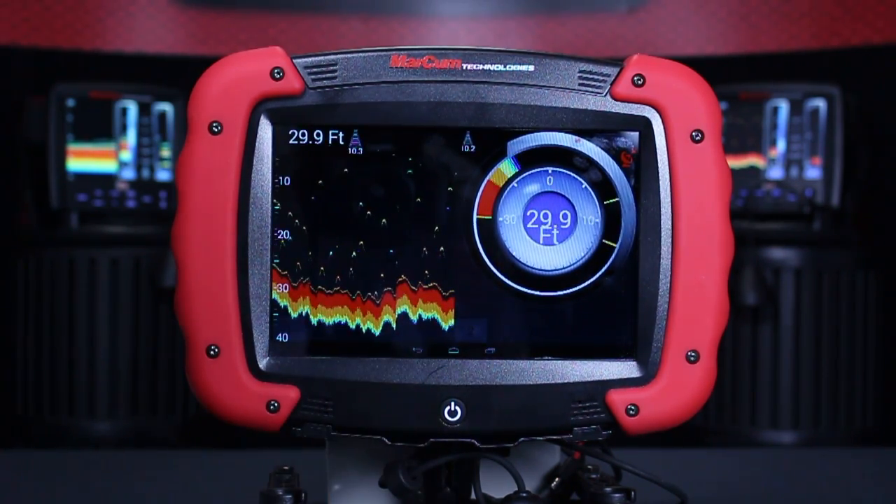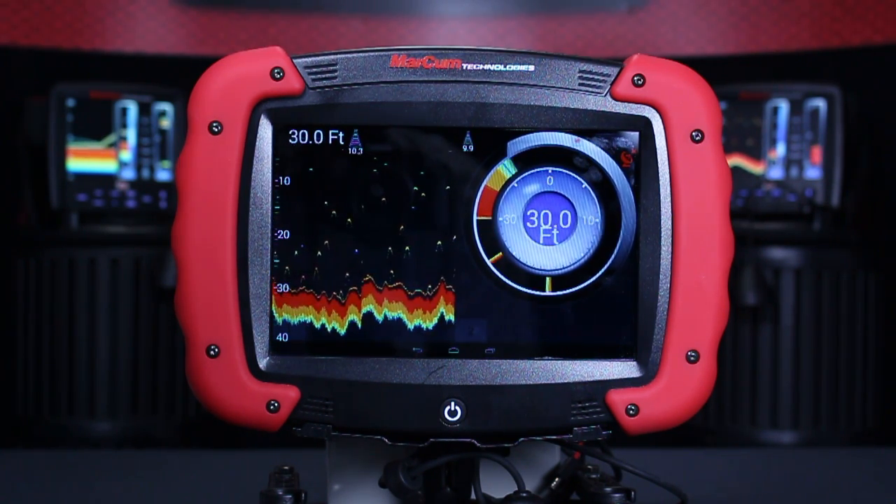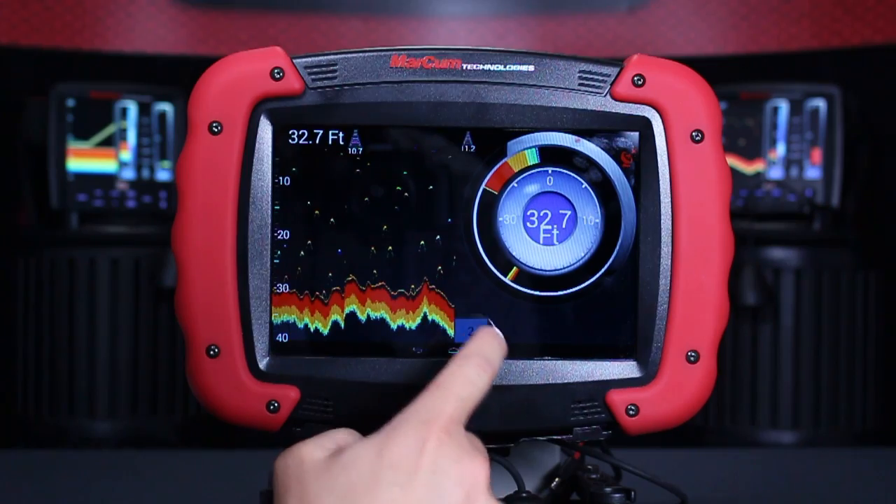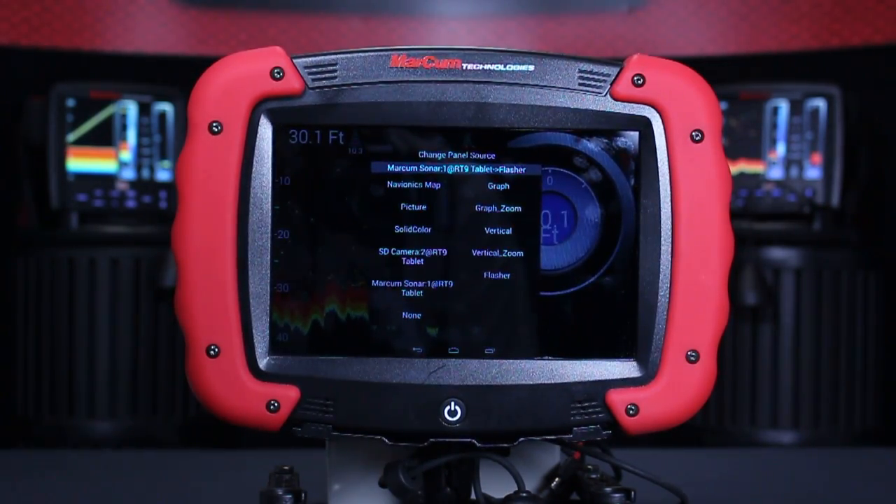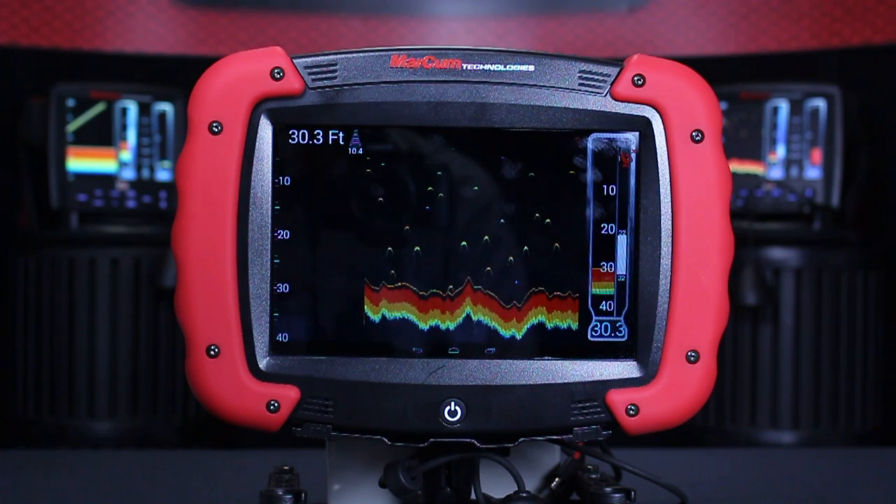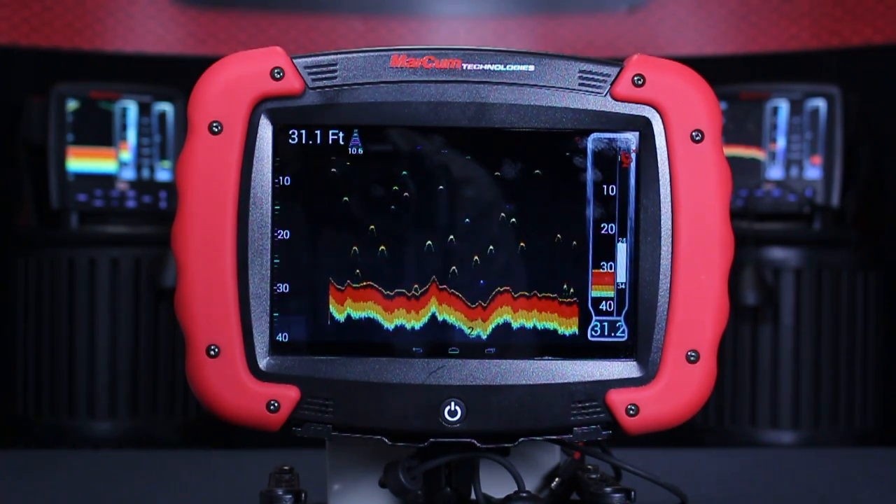If we get out of that, you notice we still have the flasher and the graph up. If I wanted to change one of these, I just have to hit the corresponding panel that it's in and then hit the sonar again, and I'm going to go ahead and change it to vertical. So now I've gained more screen for my graph and I have vertical.